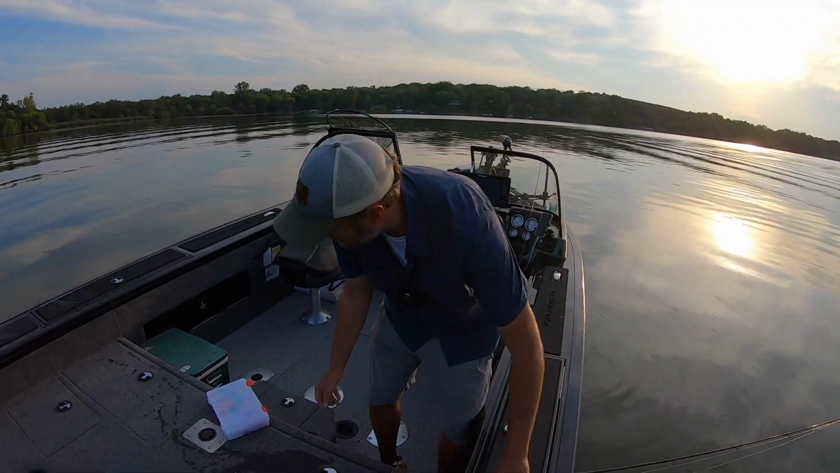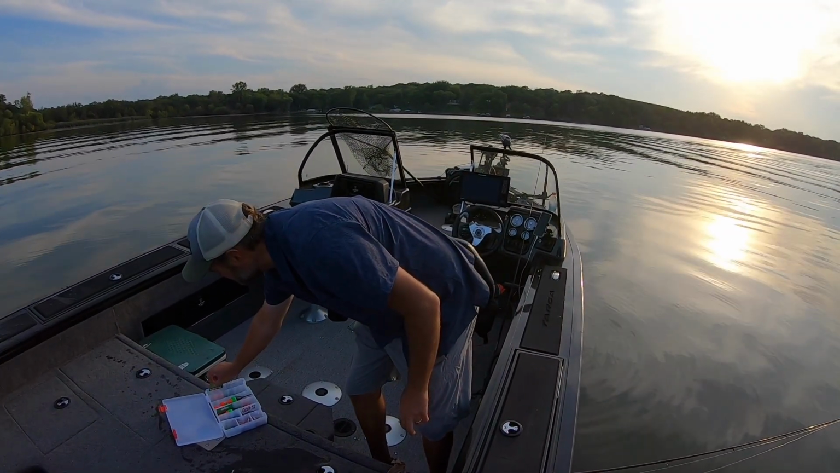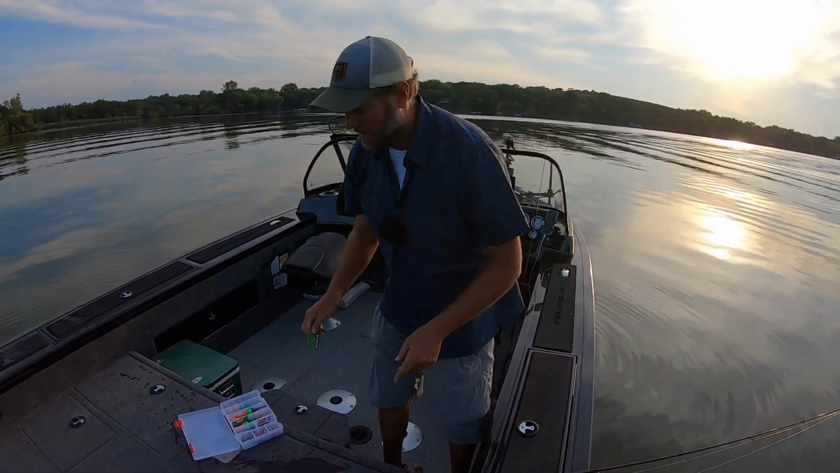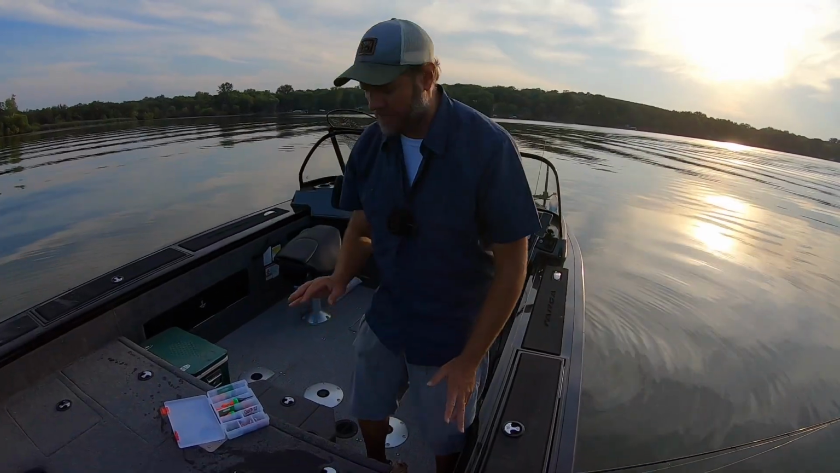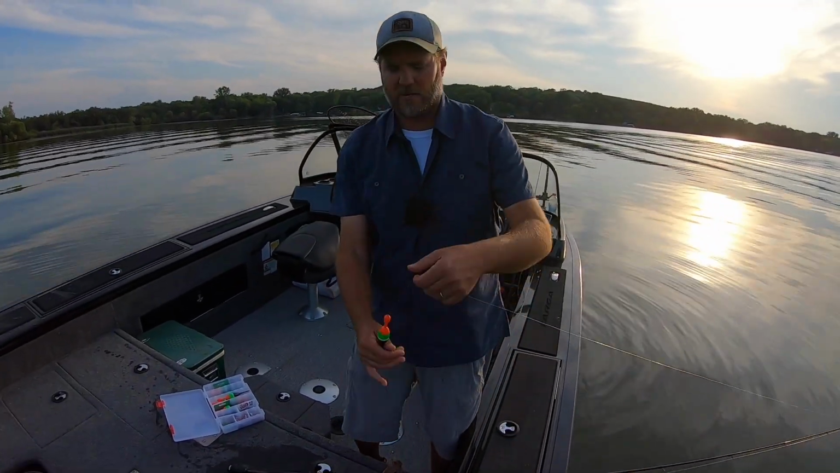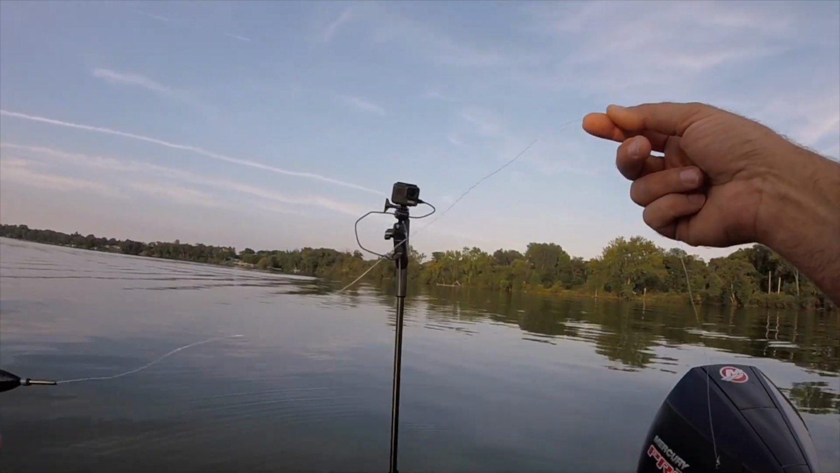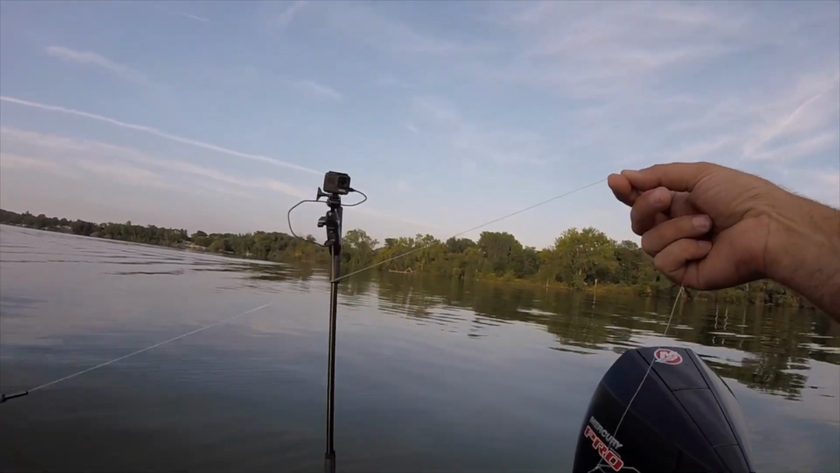To be technical, let me get exactly what I'm using here. These are kind of my favorite floats right now. It's a premium 1-inch oval weighted Tailfin slip bobber. Really like it. Well made. It's got a brass grommet there. Takes the line really smooth. Slides through really nice.